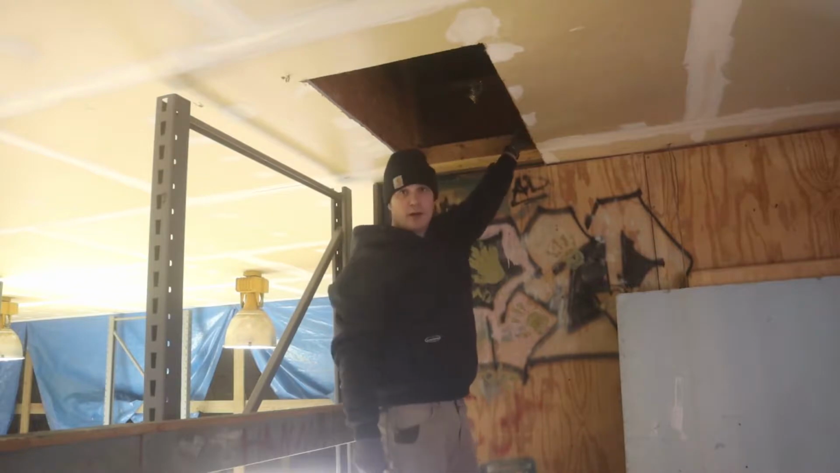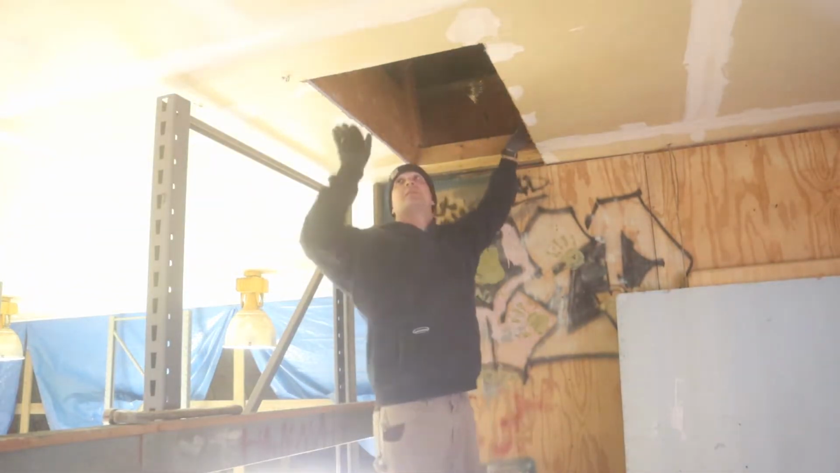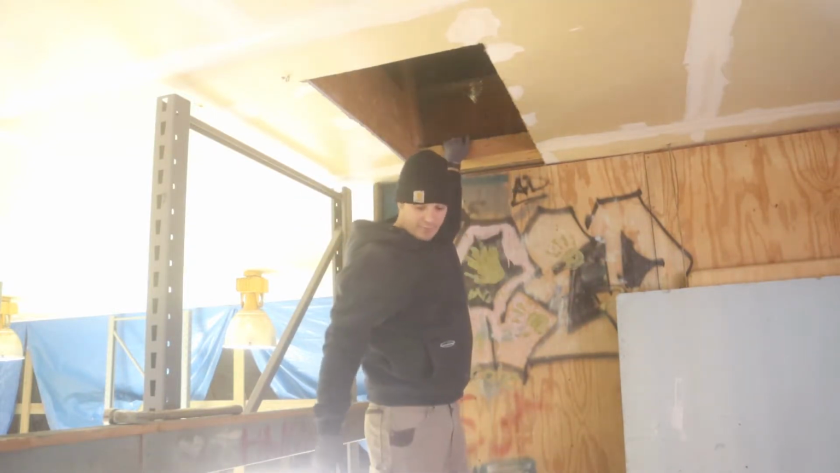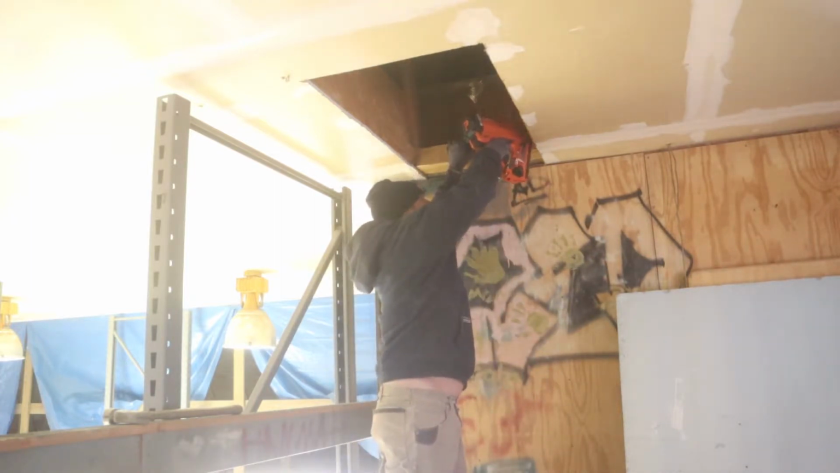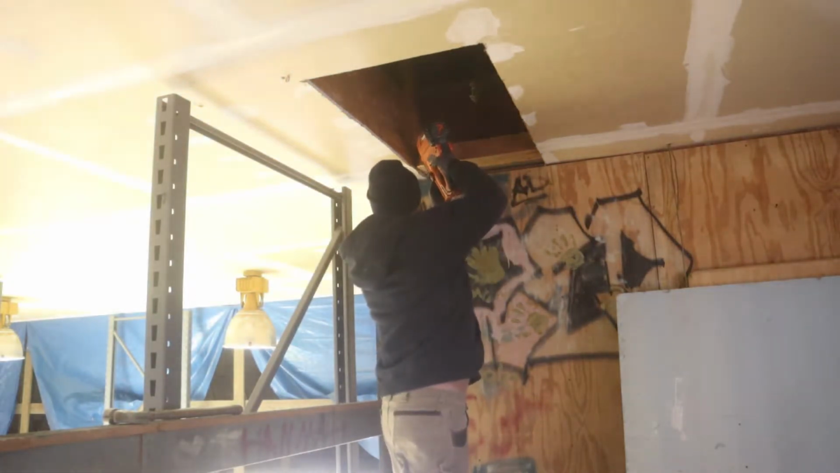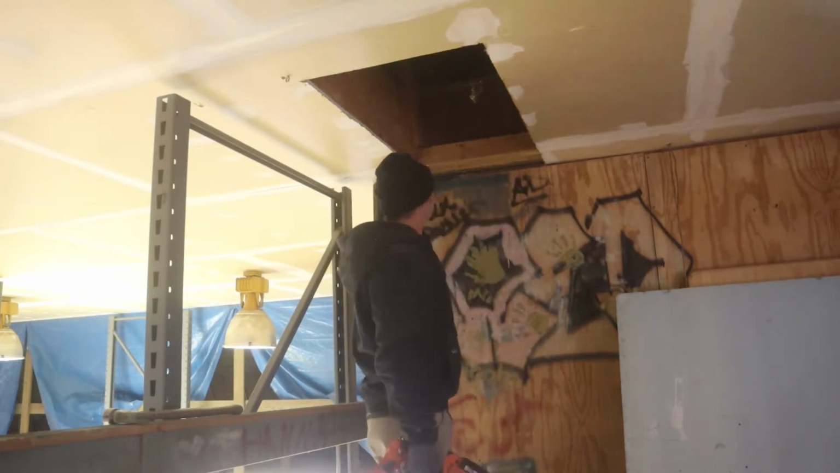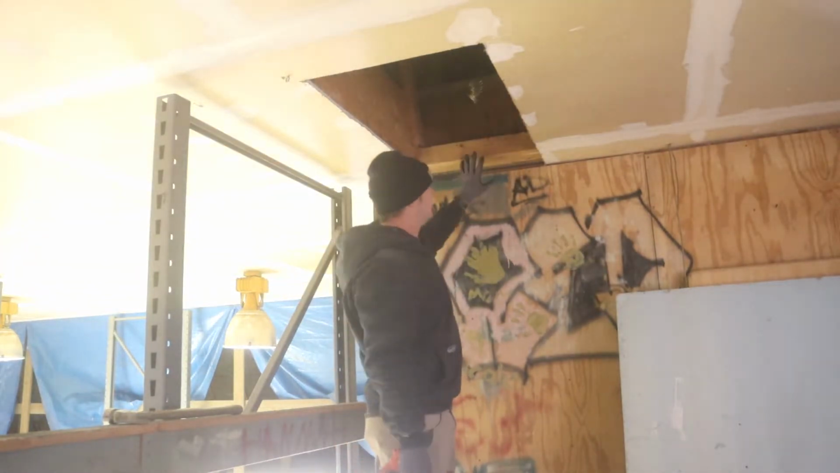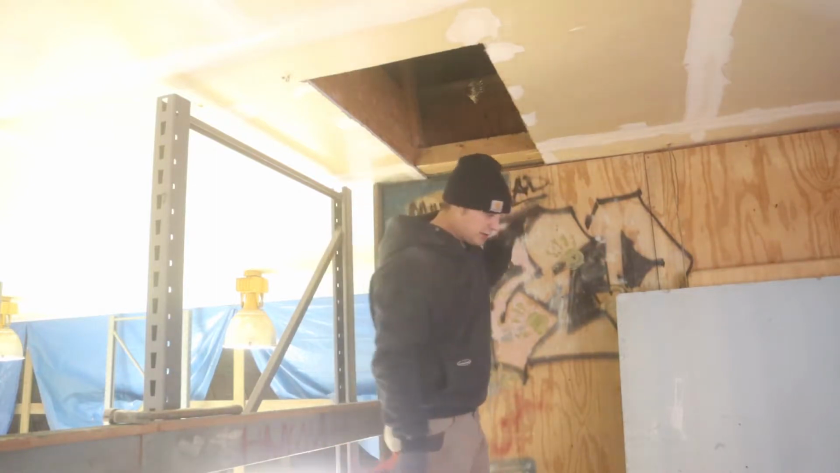Alright, I got that right where I want it, nice and snug. So I'm going to nail it up. But now that gives me a nice 1.5 inch lip to cut my foam and have it sit on. Also with this, I can throw some insulation up here and drywall this, but I have a feeling it'll just be a piece of wood when I make my nice hatch here.